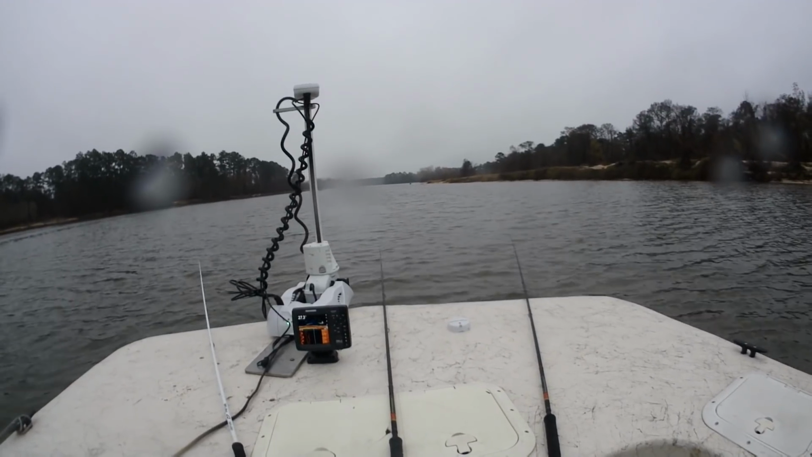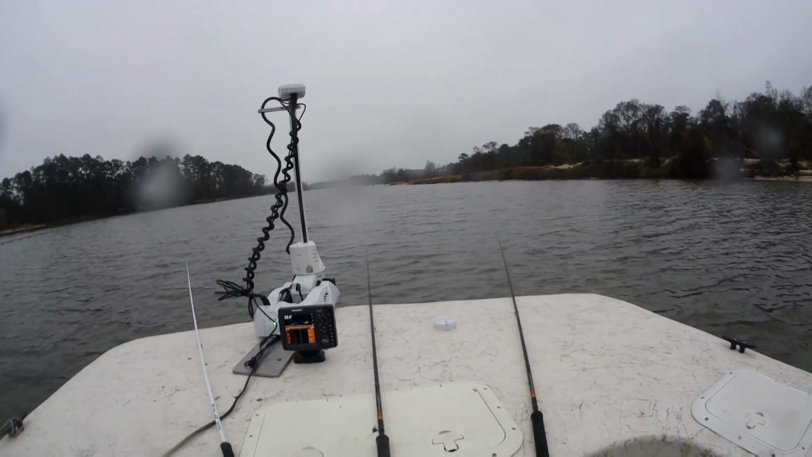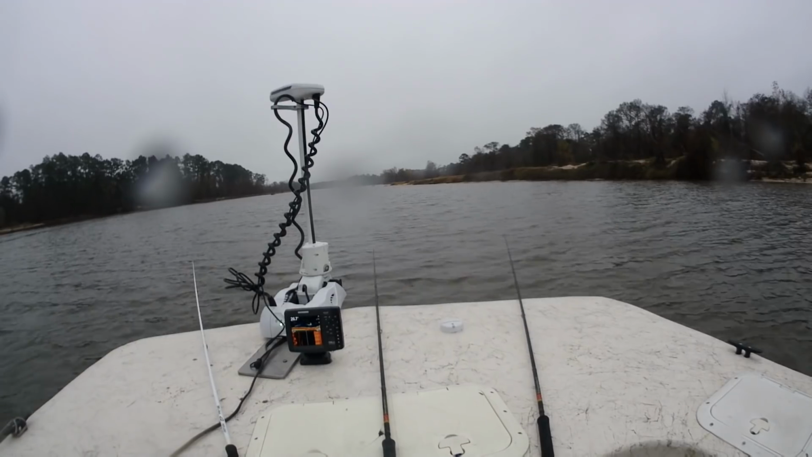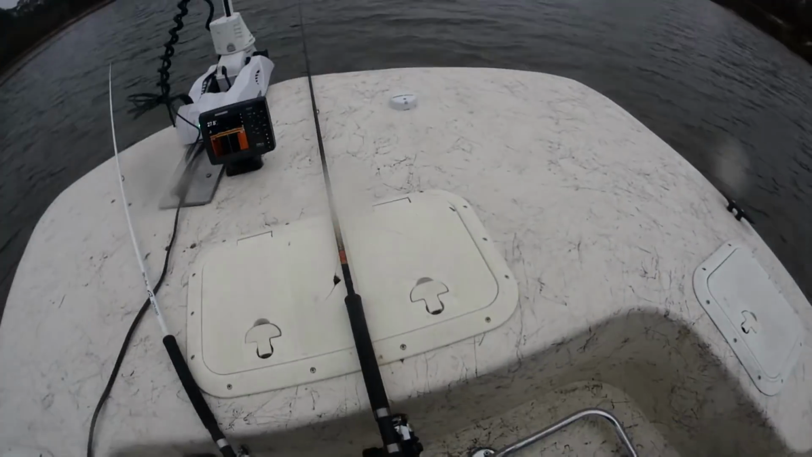But with me sitting right here, it takes quite a bit of force on a 12-foot crappie rod. It has to be folded way down there before it's slipping the water. What we're looking for is that tip action. Uh-oh, first fish, you guys.